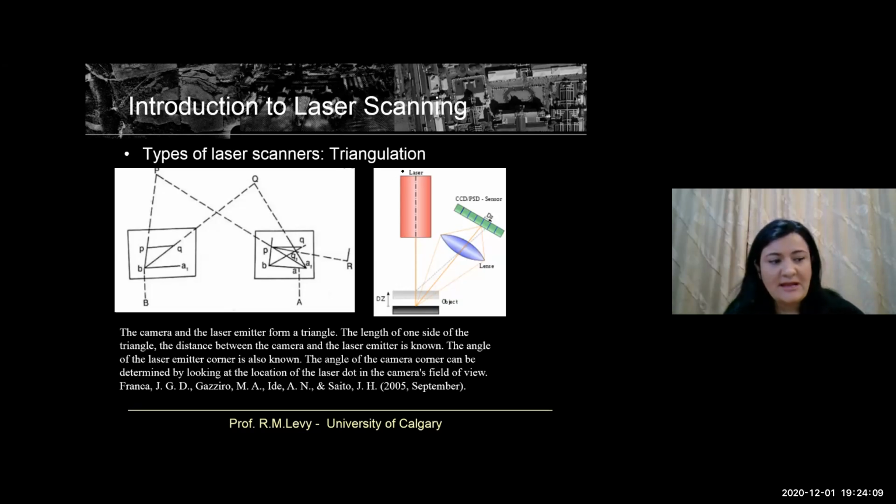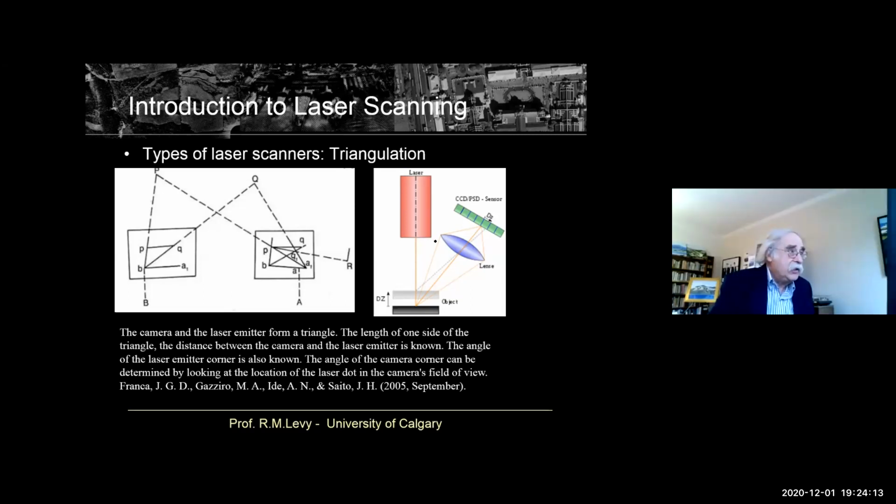And basically it uses a laser and a camera to triangulate a point in space.